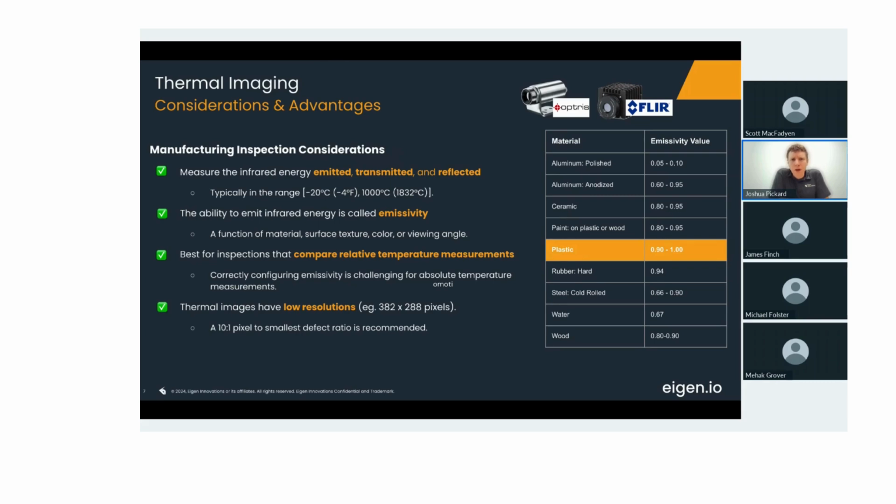The other important thing to note about thermal imaging is that every object has an ability to emit infrared energy. And this is called the emissivity of the object. And emissivity is a fairly complicated thing. It is a function of the material. It is a function of the texture of the surface. It is a function of the color. And it's also a function of the viewing angle of the camera relative to the object.